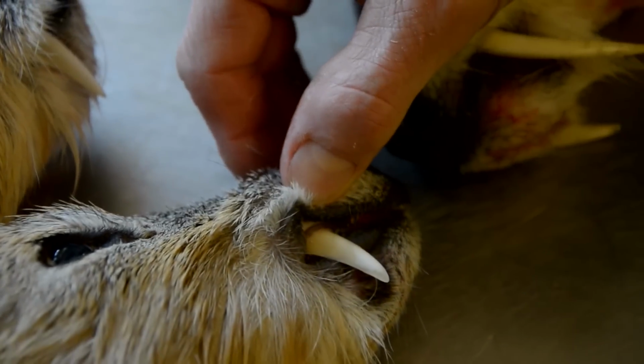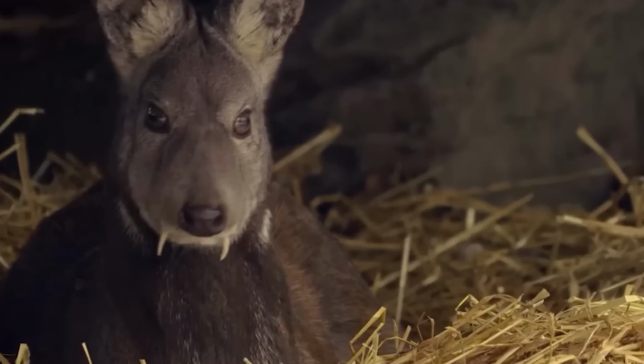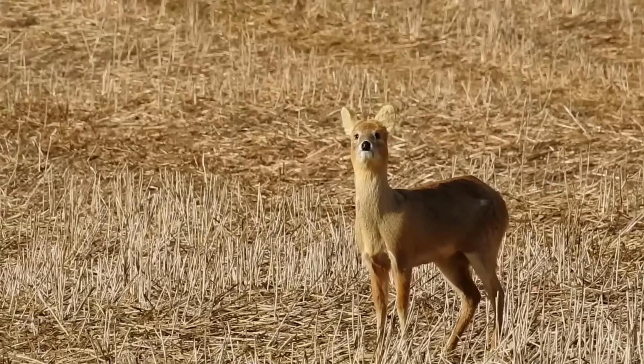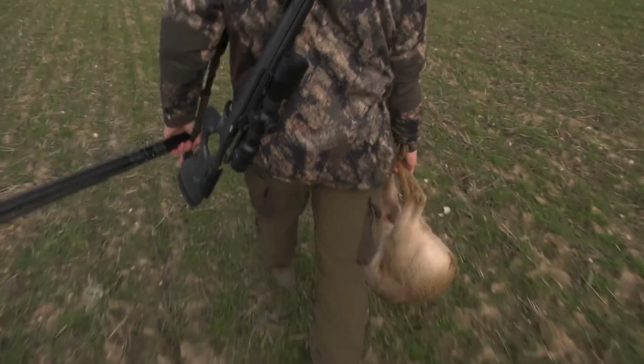But no, let me clarify. It's very rare, but it was the Chinese water deer. They have a distinctive feature of having enormous front teeth that stick out of their mouth like tusks, giving them a vampire look. They are residents of China and Korea and hold great importance there, as their hunting is illegal in these countries.